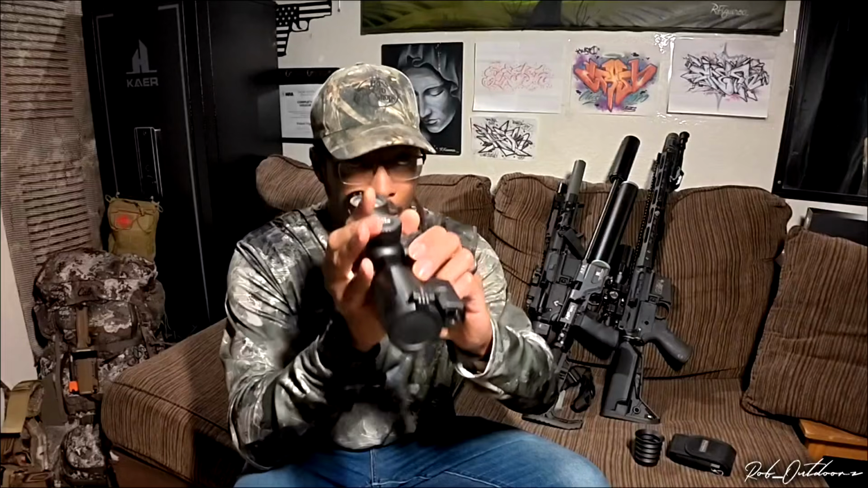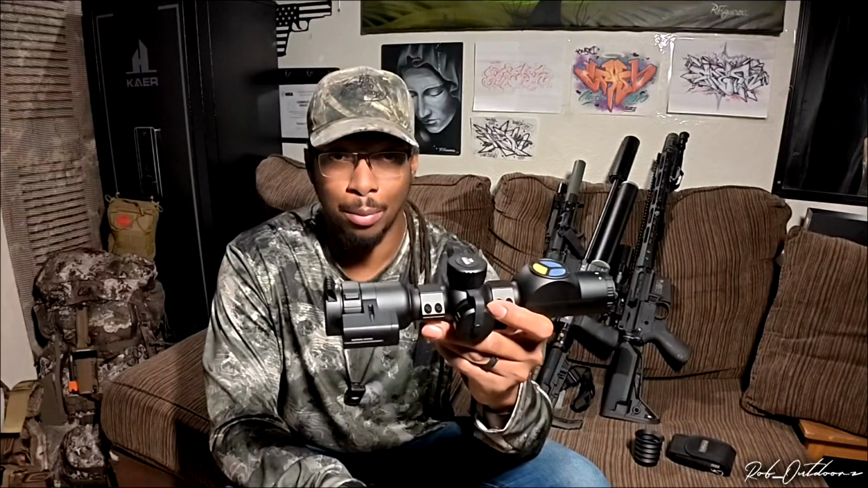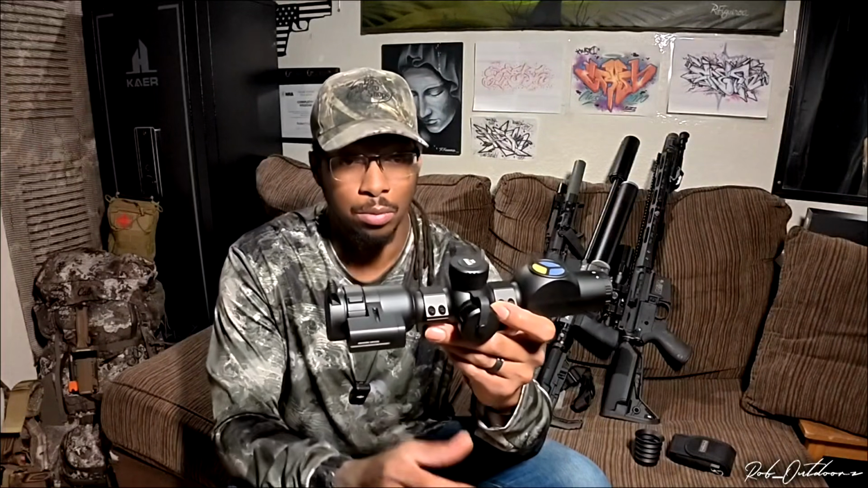Another thing, you don't have to use this to shoot with it. You can actually use this for scouting, because it's not overly big or heavy to be able to just pick this thing up, or set it up on a tripod or something. You can also use this for security and defense. If you have a large property and you're just trying to see who's around, or you heard something off in the distance and you can't see because it's too dark out there, you can use this as a handheld for that.